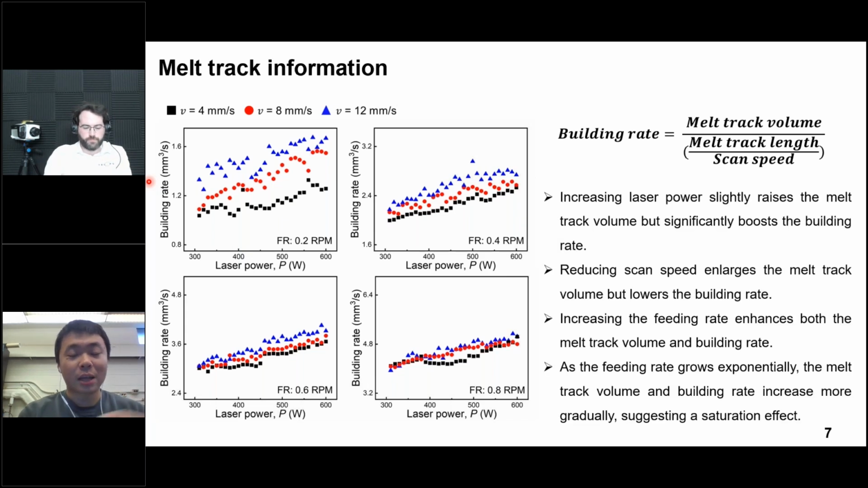For this information, we can make some conclusions. First, increasing the laser power slightly increases the melting track volume, but significantly boosts the building rate. The second thing is reducing scan speed enlarges the melting track volume, but lowers the building rate. The third thing is increasing the feeding rate enhances both the melting track volume and the building rate. The fourth one is, as the feeding rate grows exponentially, the melting track volume and the building rate increase more gradually, suggesting a saturation effect.